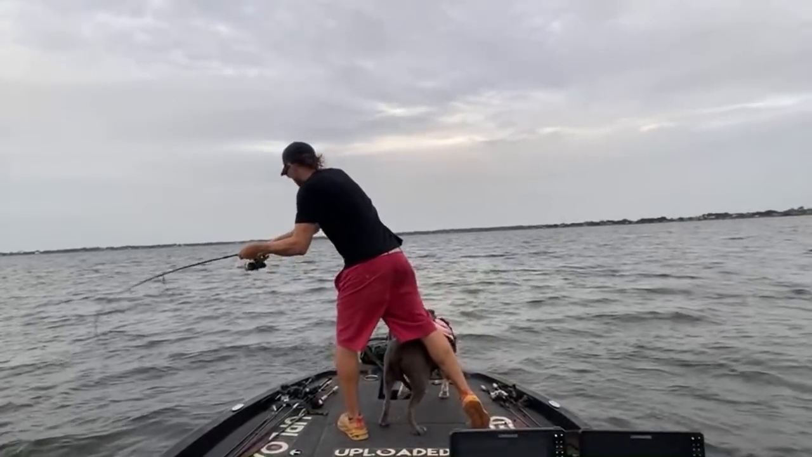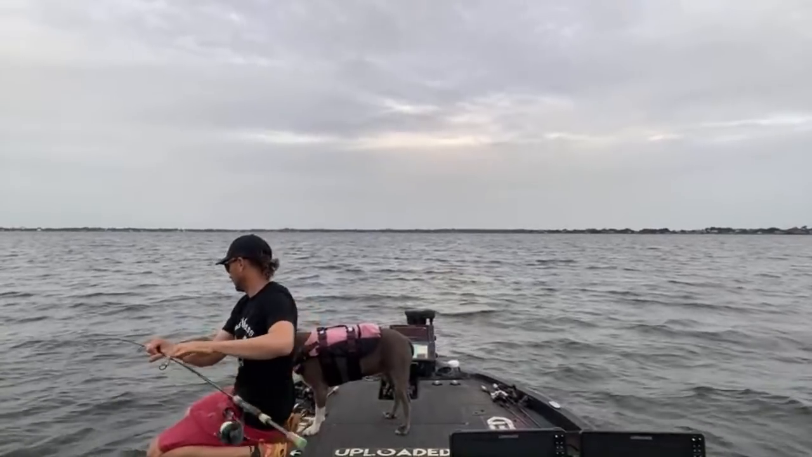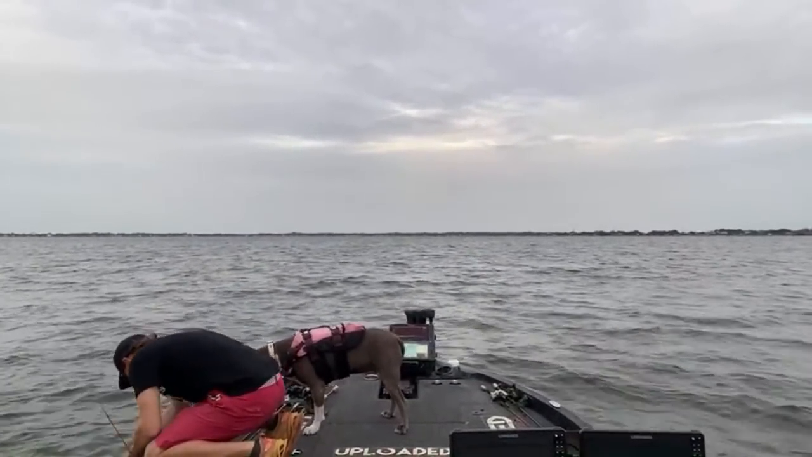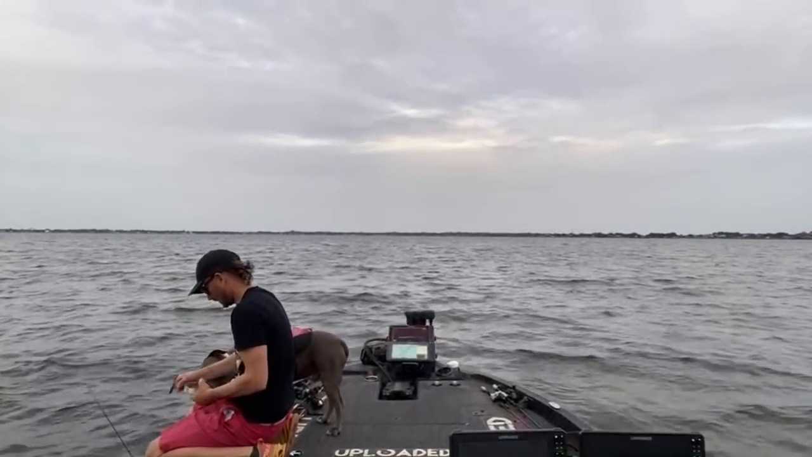That's no little guy. I like the little wacky rig drop shot. Now, if I was smart, I'd use this guy for bait. Yes, they eat their own, dog.